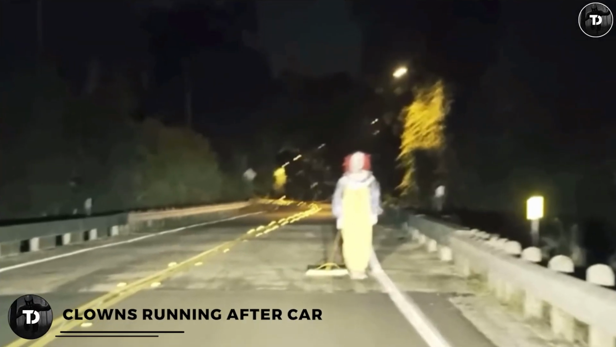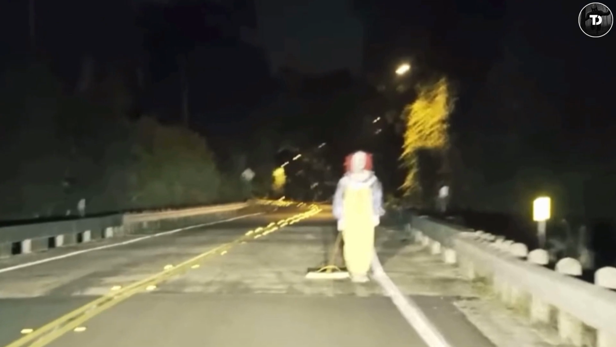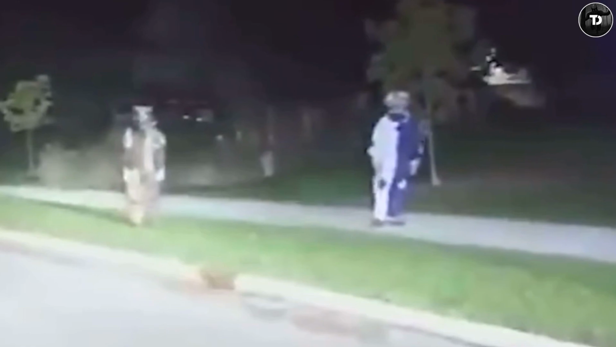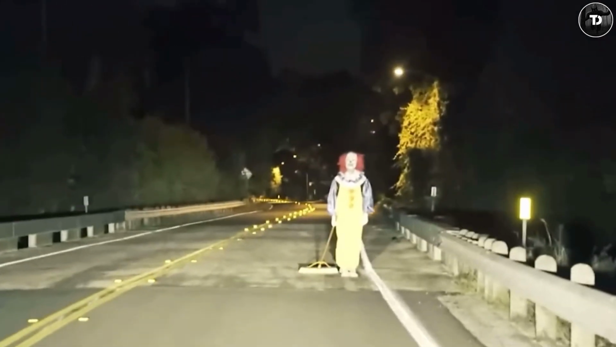Clowns running after cars. We might have seen clowns making jokes through their actions and speech, but here, the clowns block the road in the middle of the night. People who drive at night through the calm and dark road find these clowns blocking the way.